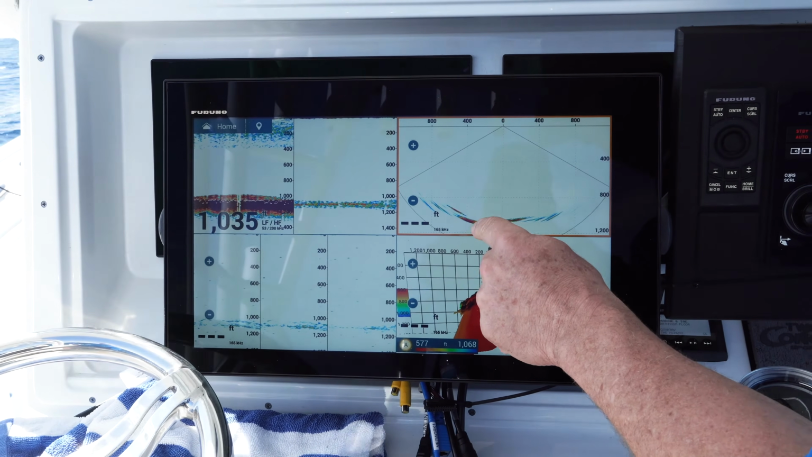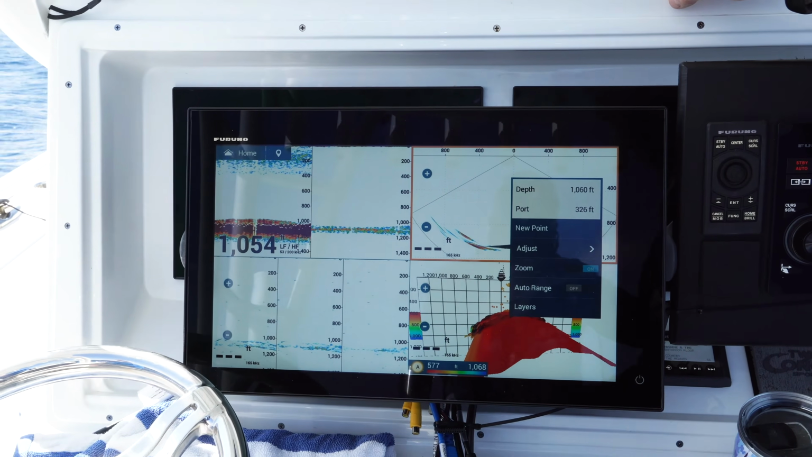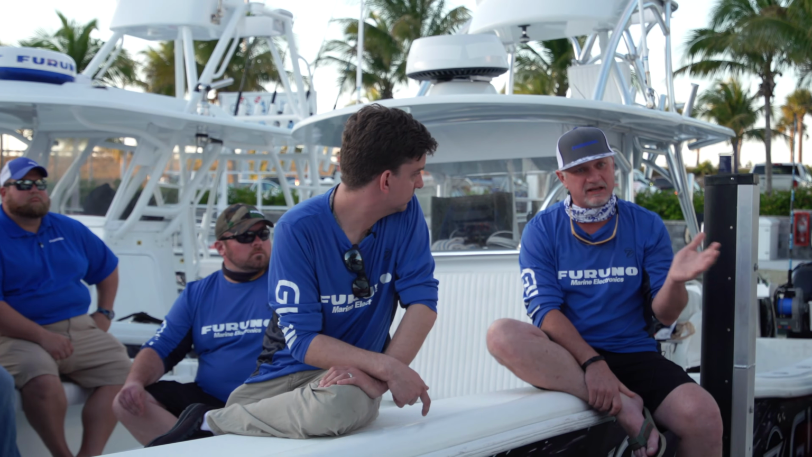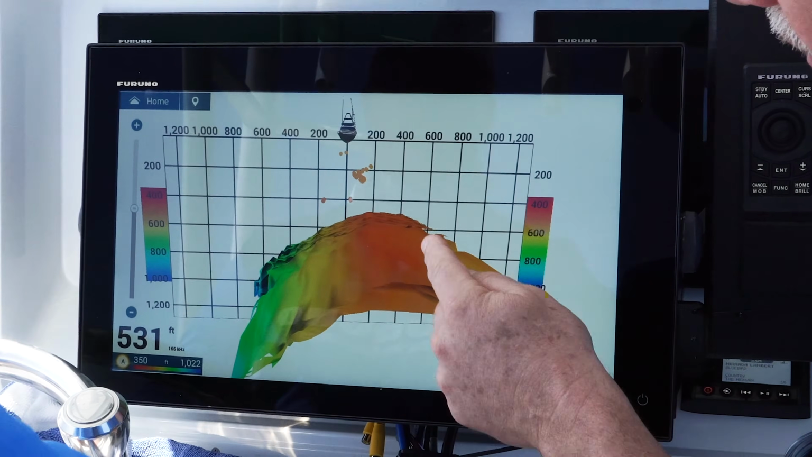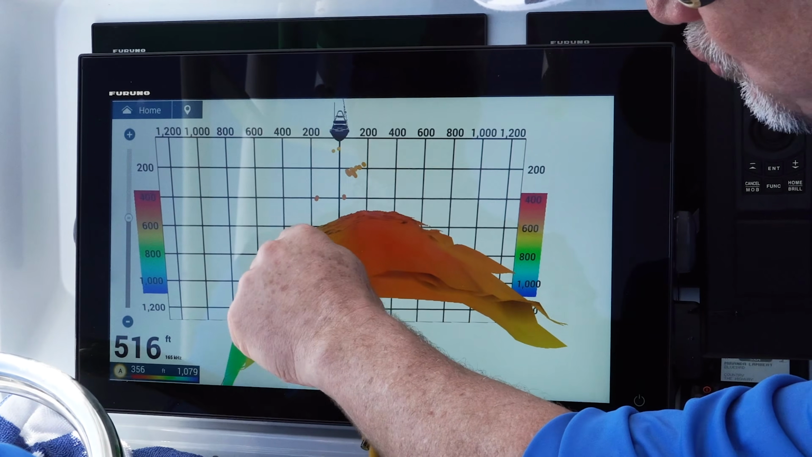I mean, we were getting a pretty thin red line bottom at almost 1,100 feet, which is right where we spec the product at. And side to side targets, anything under 1,000 feet, we're reading, under the boat and off to the sides really well. But I've seen that before.